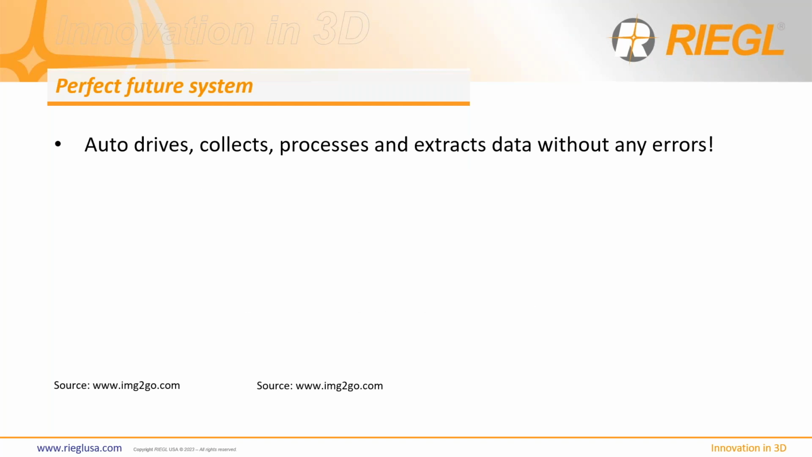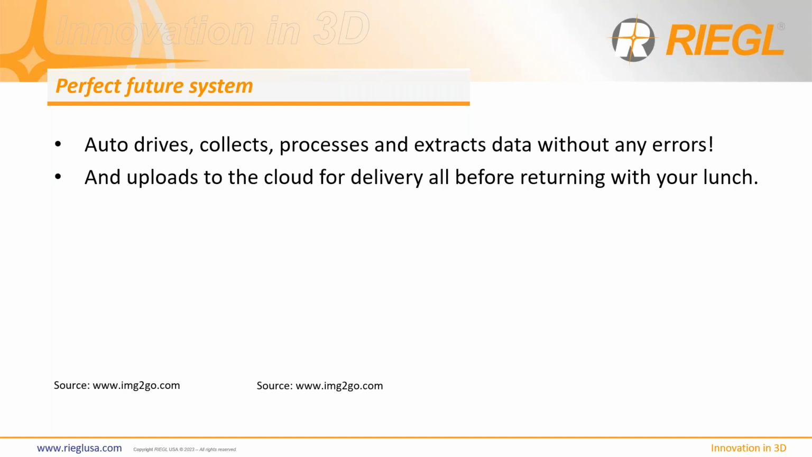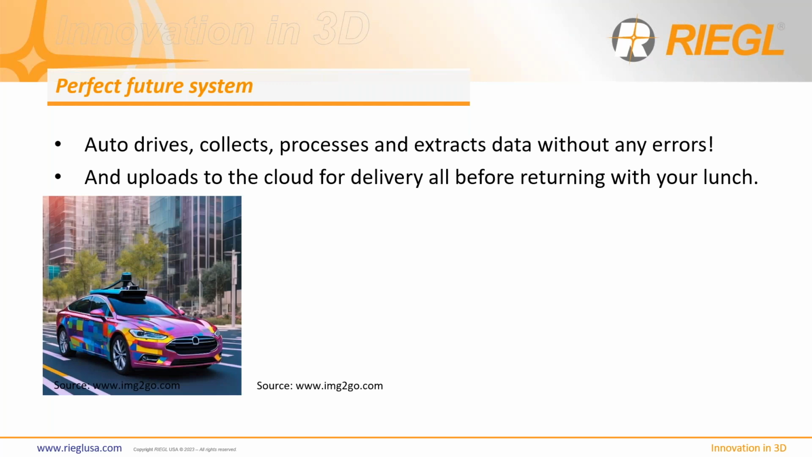So obviously our perfect future system would drive itself, collect the data, process it, and extract everything without any errors. And on an upside, it would also upload it to a server and bring you back some lunch. Perfect world. So what would that look like according to our AI image generators?